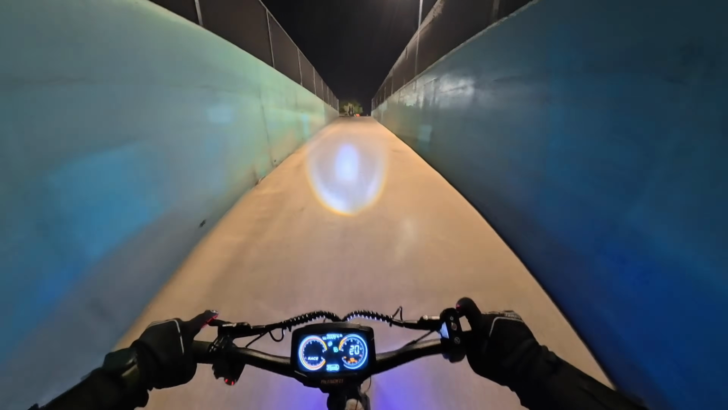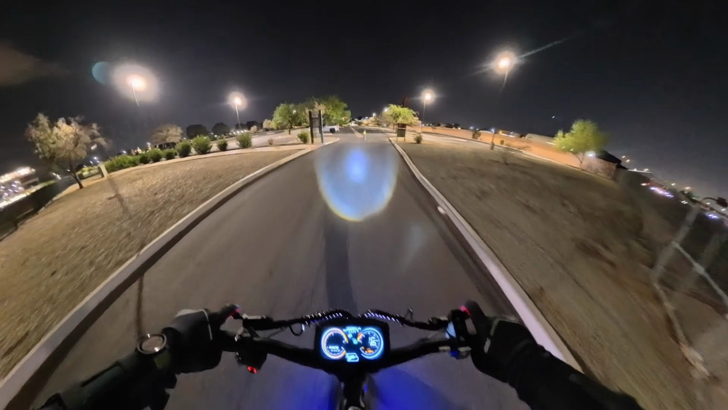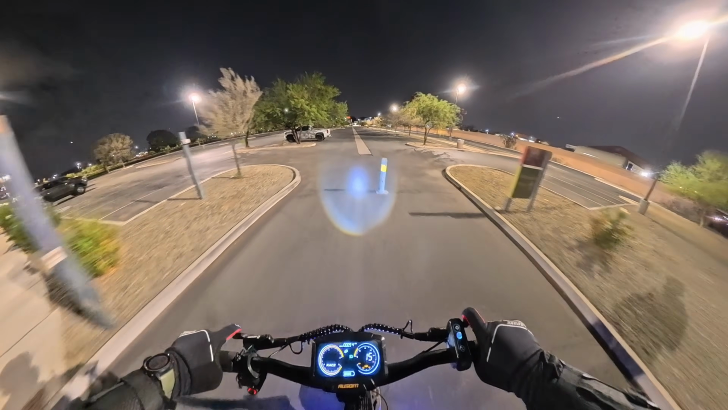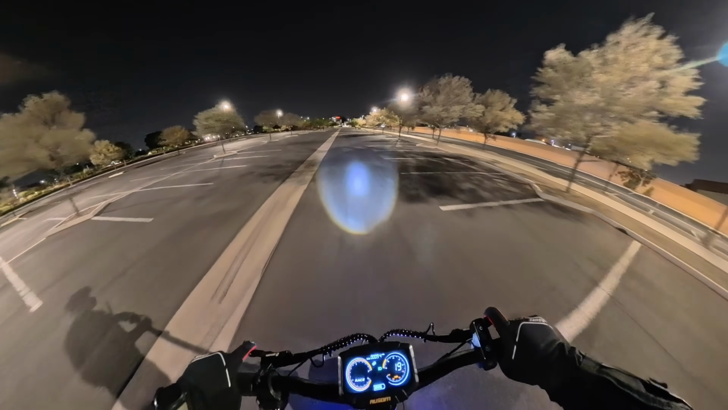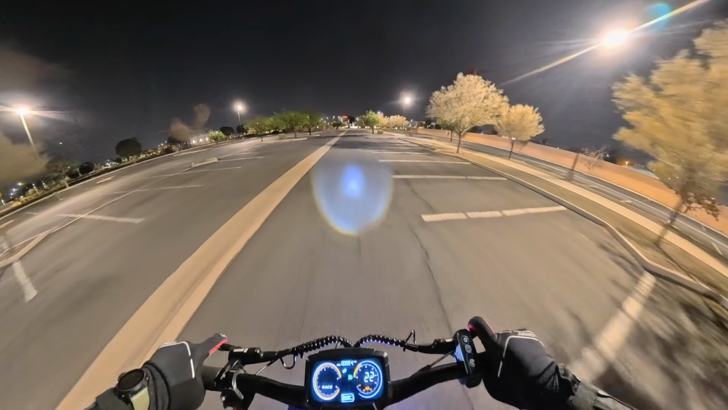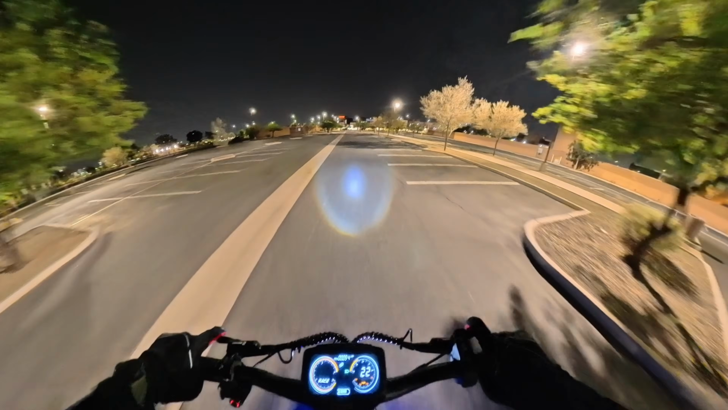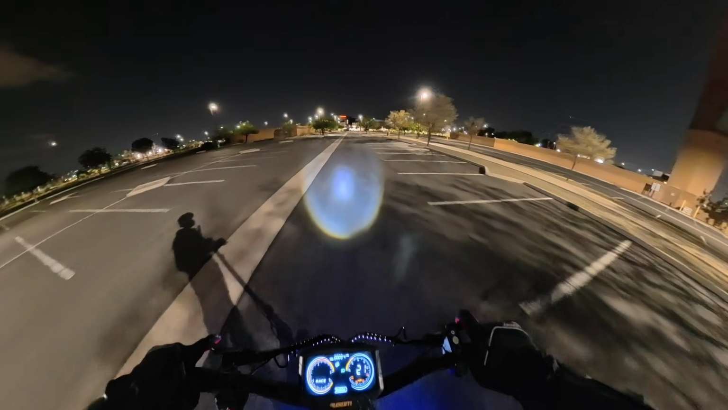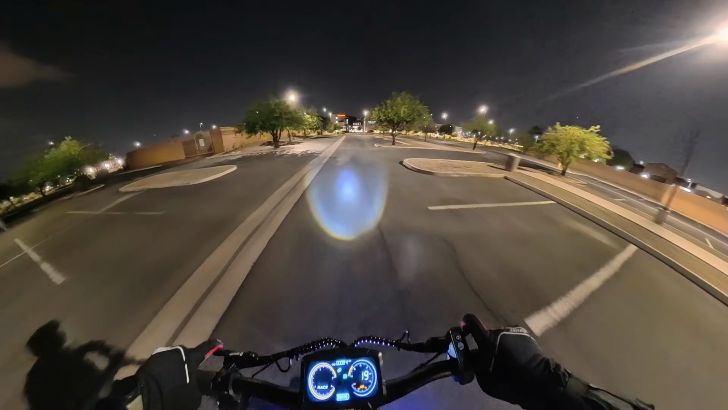There's that washboard surface. I can feel some of it coming through, but this suspension's doing an exceptional job of eating that up. Definitely significantly better than the Ninebot Max G3 that I tested in there. You develop some pretty intense vibrations in the handlebar on that scooter, which is weird because every other surface that I ride it on, it's beautiful, except that kind of washboard surface.